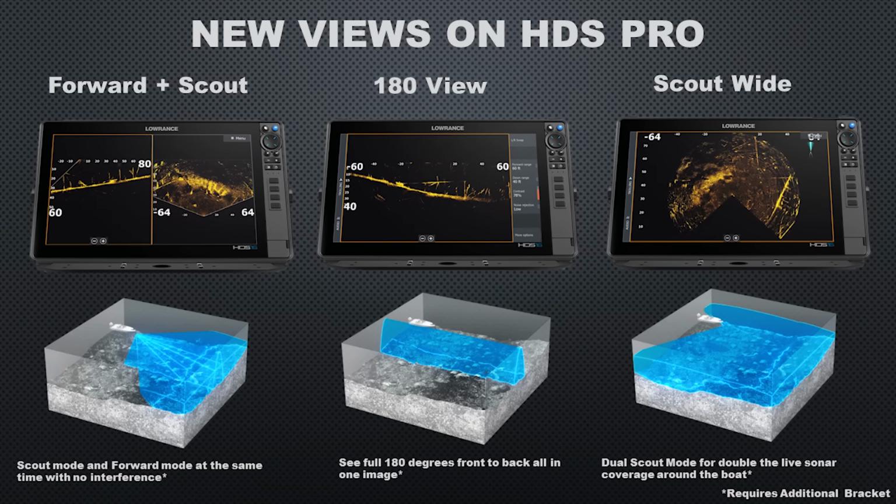Now the new views with ActiveTarget 2 and HDS Pro is really what separates it from the competition. So let's take a look at those in detail now. These 3D models will show you basically how the beams are going to work together to give you the picture that you're seeing on your screen. Forward and Scout is the two transducers, one in forward, one in Scout mode, and then displayed on your HDS Pro with a split screen view.